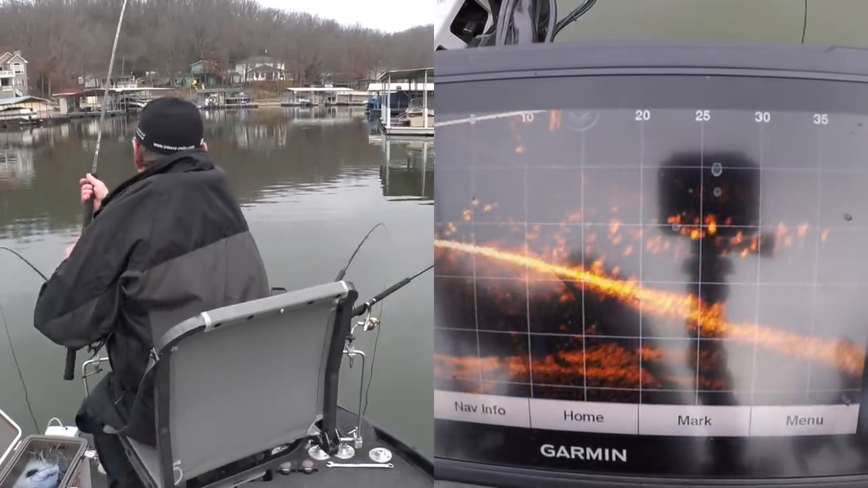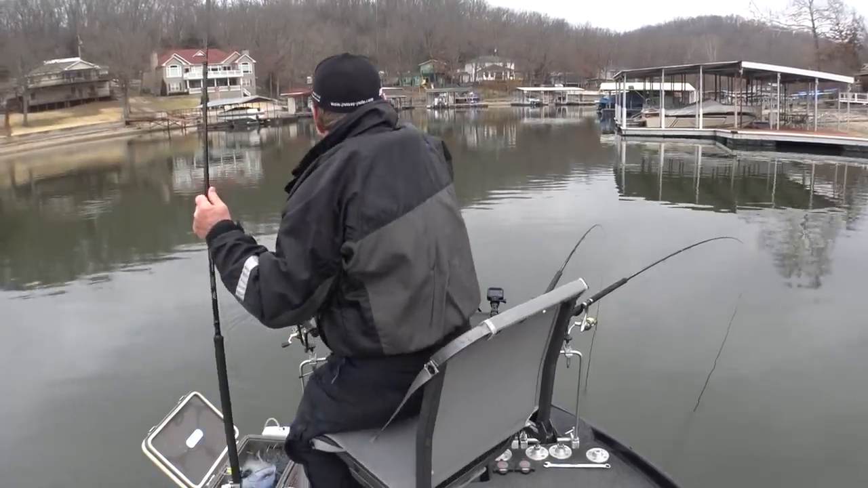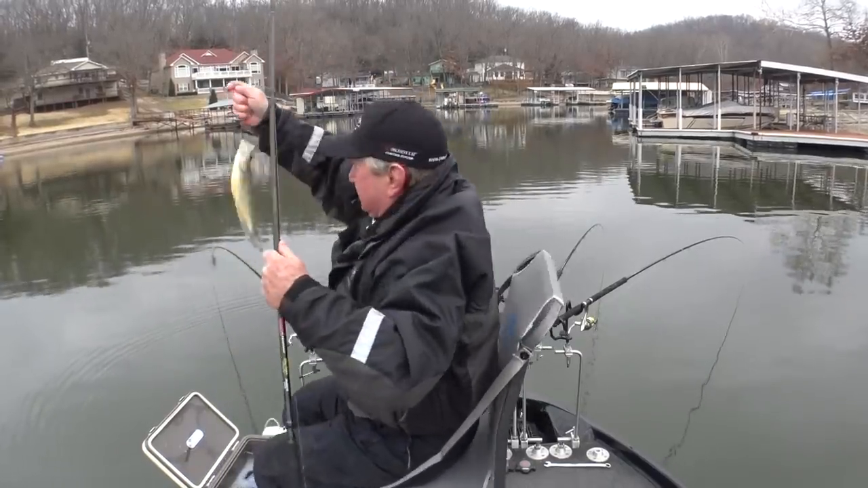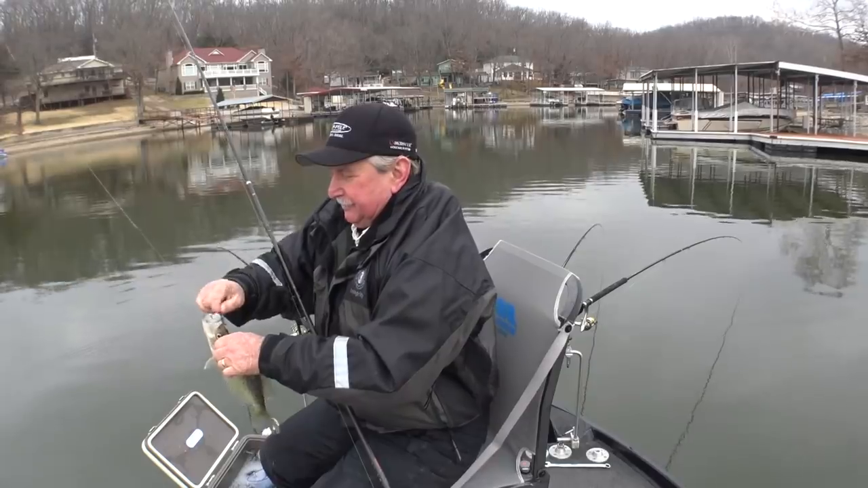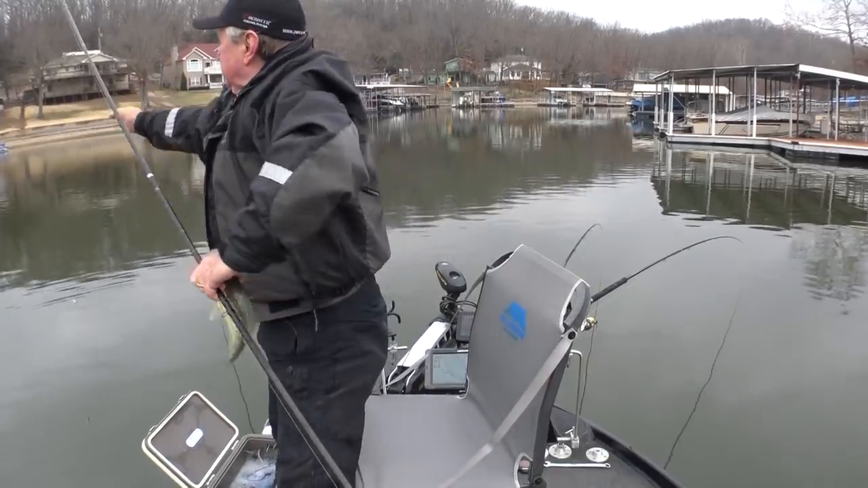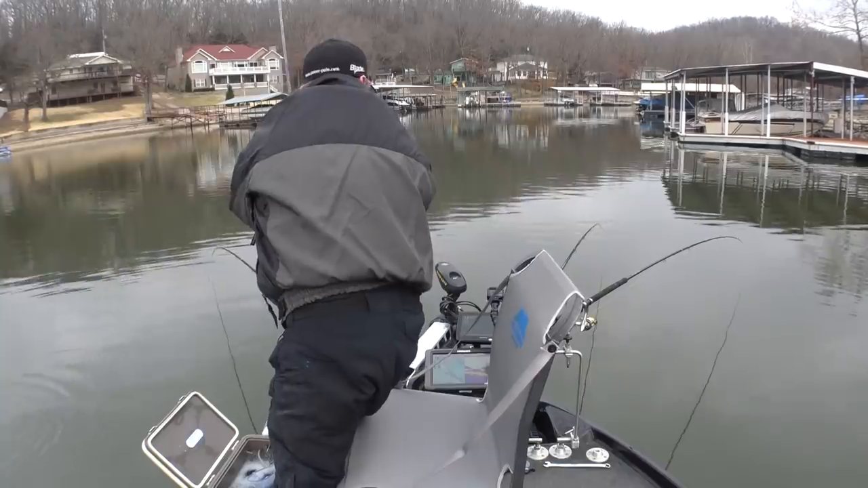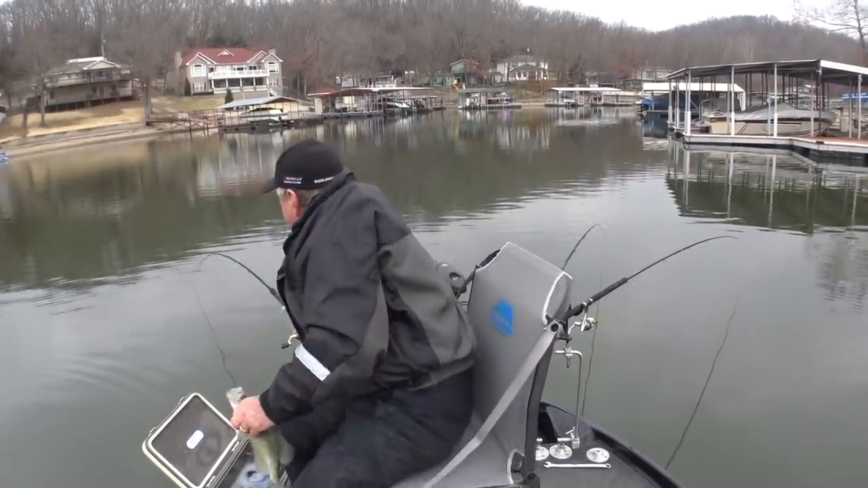There it is. Oh man. These little rascals. Good fighters. You see them on the scope? And they bite. It's like playing a video game.